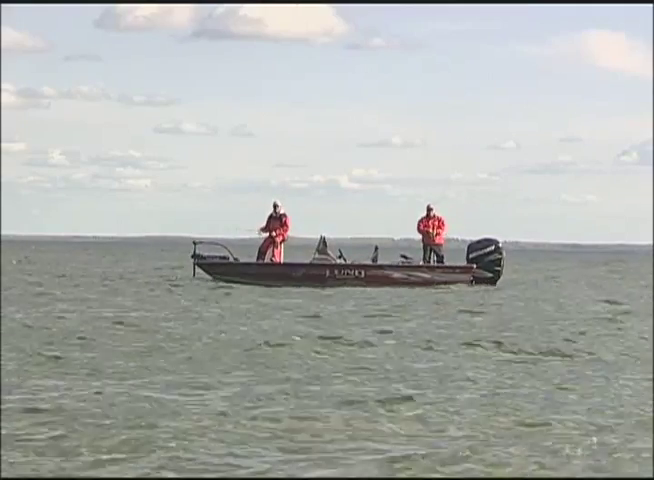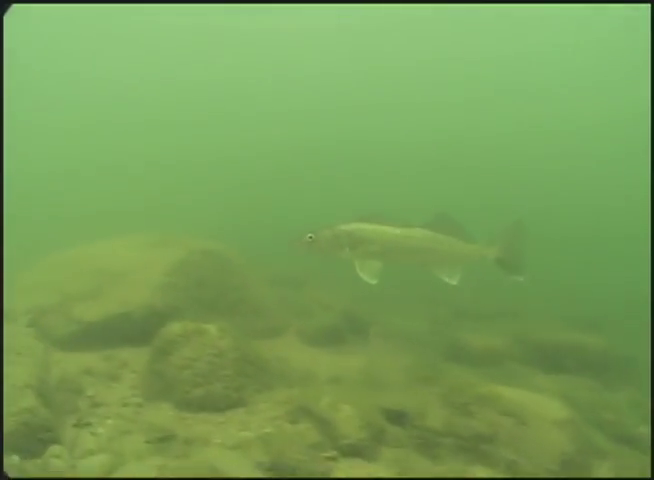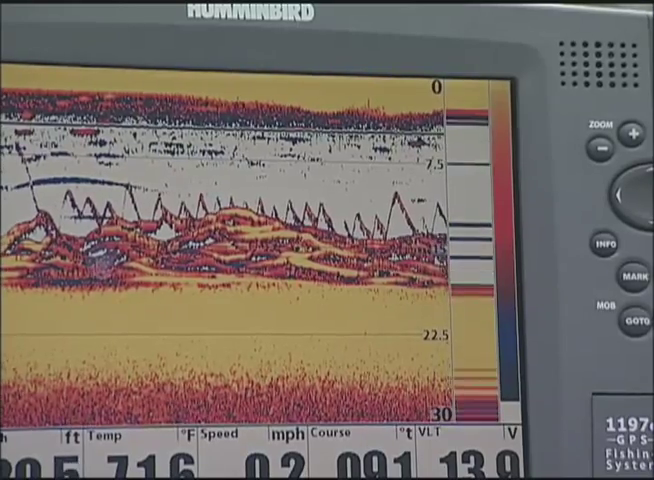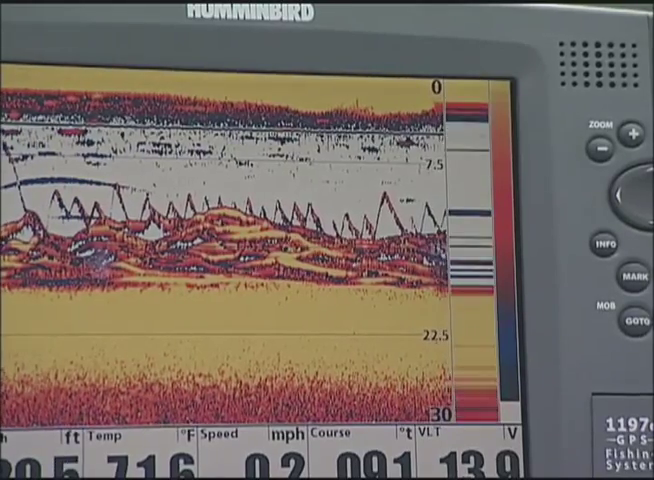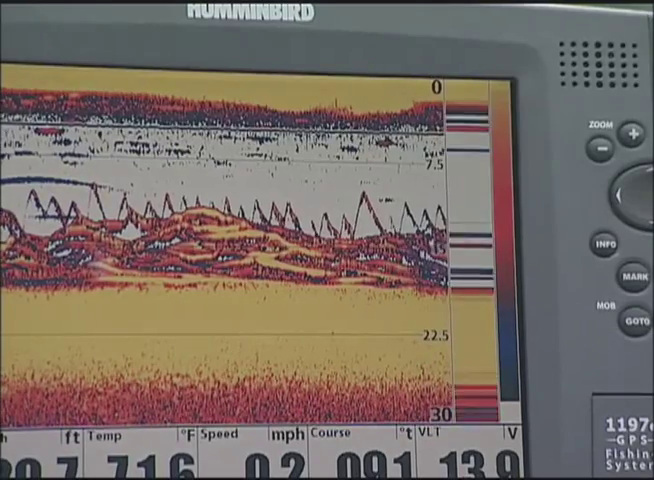Also, if you're a deep water jig fisherman, let's say you're fishing 30, 40, 50 feet of water for walleyes or stripers or bass in the winter, you'll want it on Max mode. You'll see what your bait is doing, you'll see how the fish are reacting to it, how they're coming out of a tree or out off of a ledge.